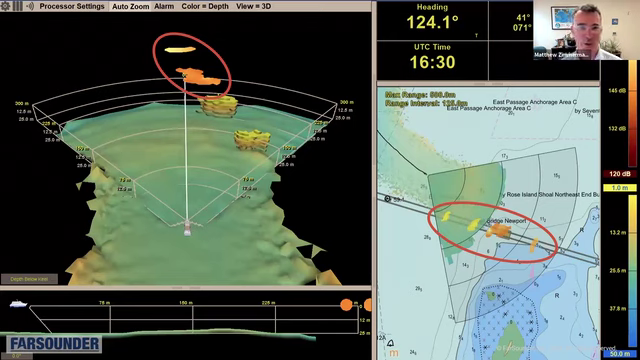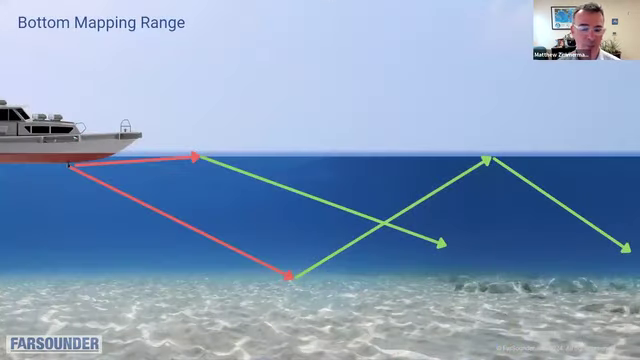So some of you might ask, well, why can't we understand the depth of these targets beyond that bottom mapping range? I want to talk a little bit about why that is. When we get beyond that bottom mapping range, we're now in a scenario where the sound waves are bouncing off the sea floor, probably also off the sea surface, maybe both, maybe more than once.